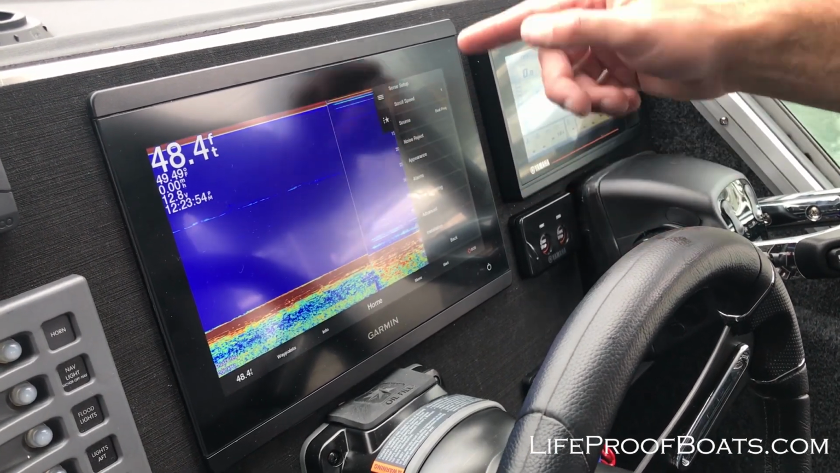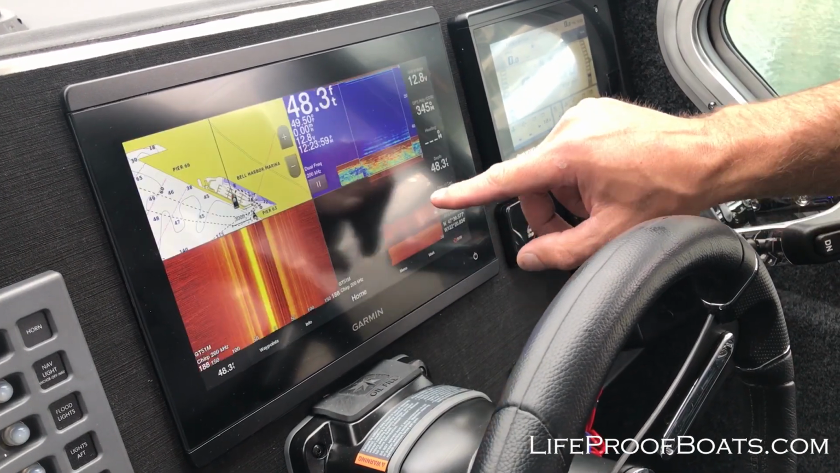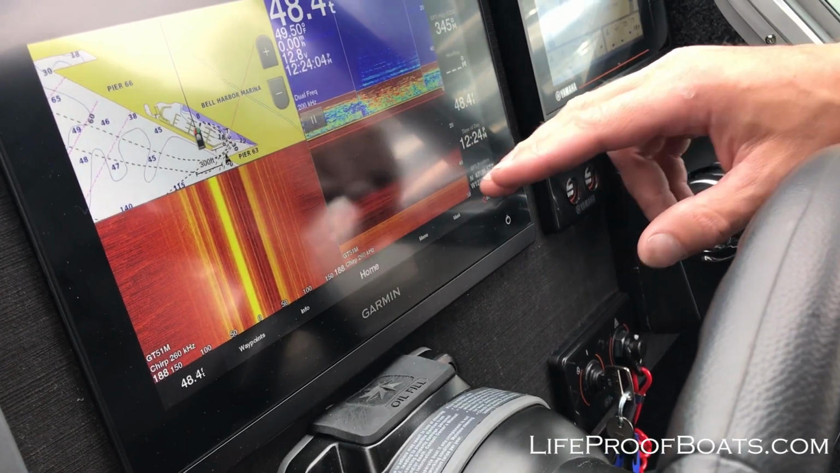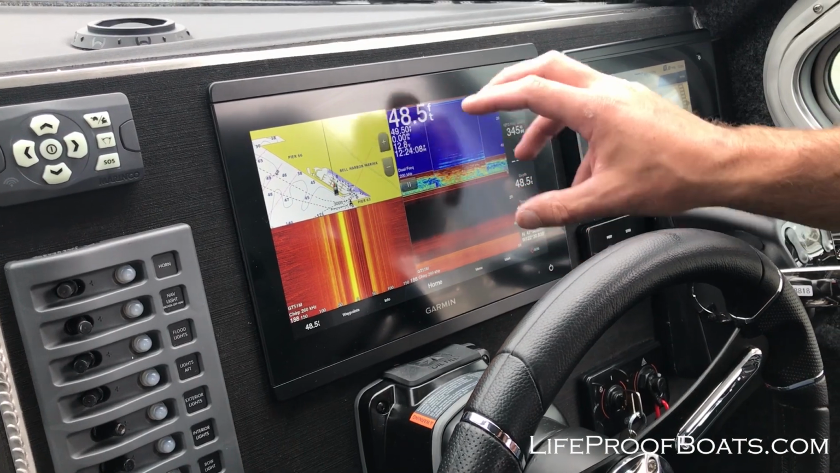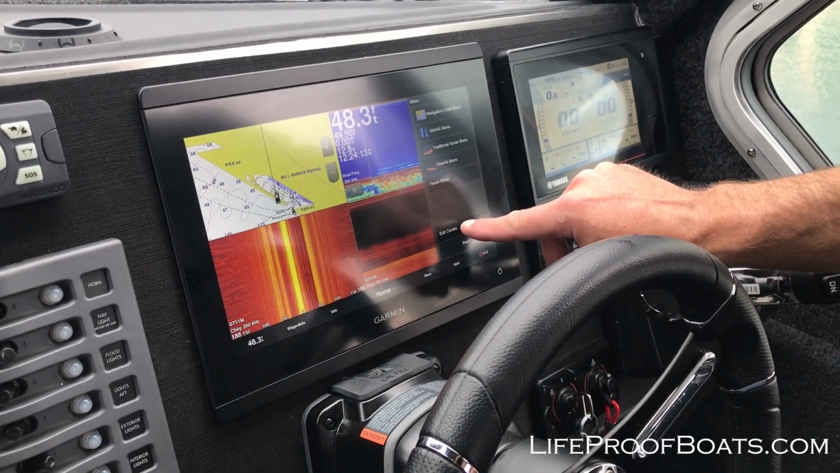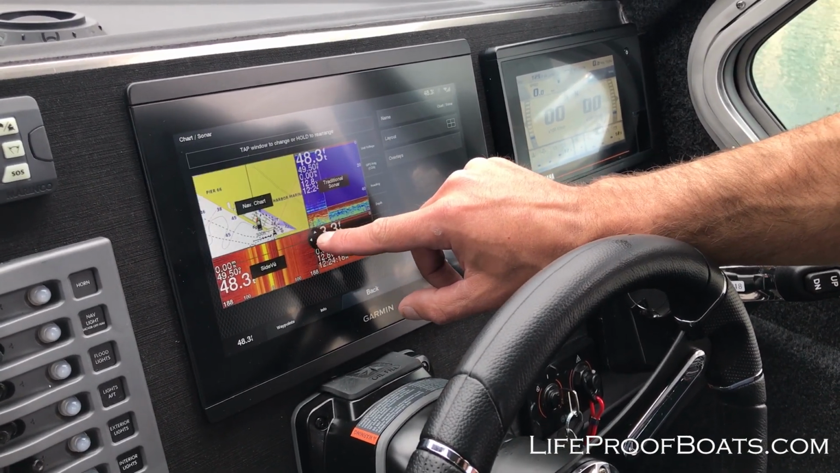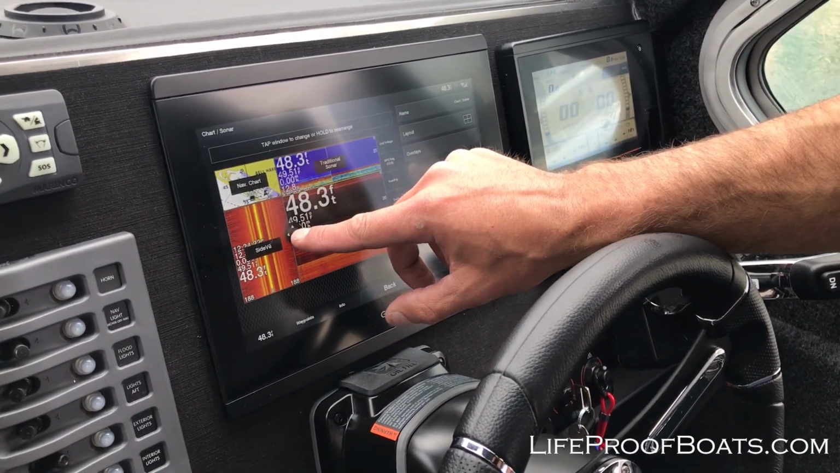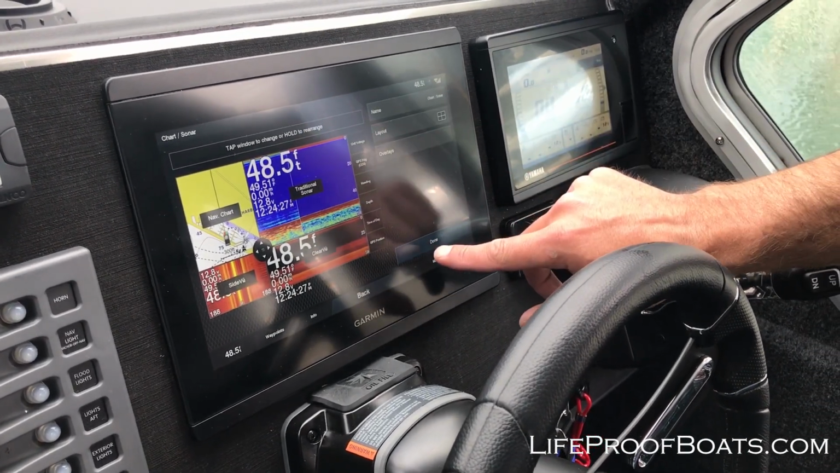So we like to run a dual frequency on your traditional view, and then we like to go look at the GT51 here, the high frequency chirp transducers, when we're fishing. And so right now this is an ideal way to have it set up so you can split screen it. And if you want to go into menu, you can go to edit combo, and now we can actually adjust the layout of this display depending on which transducer is the most important for us to look at. And that's totally up to you and how you want to have that set up.